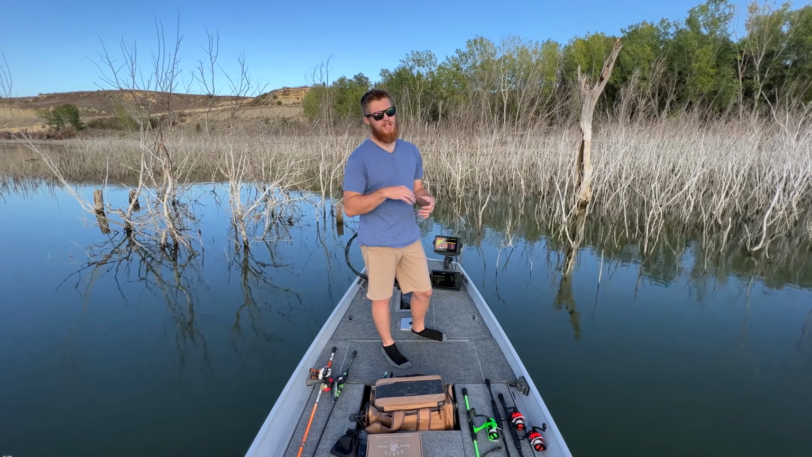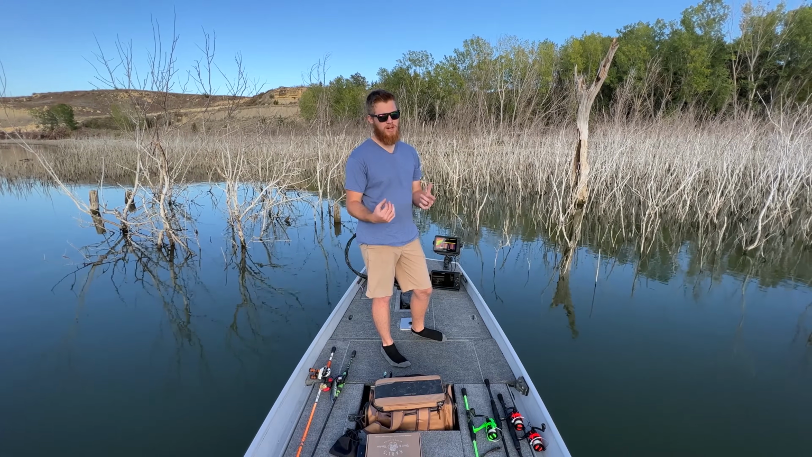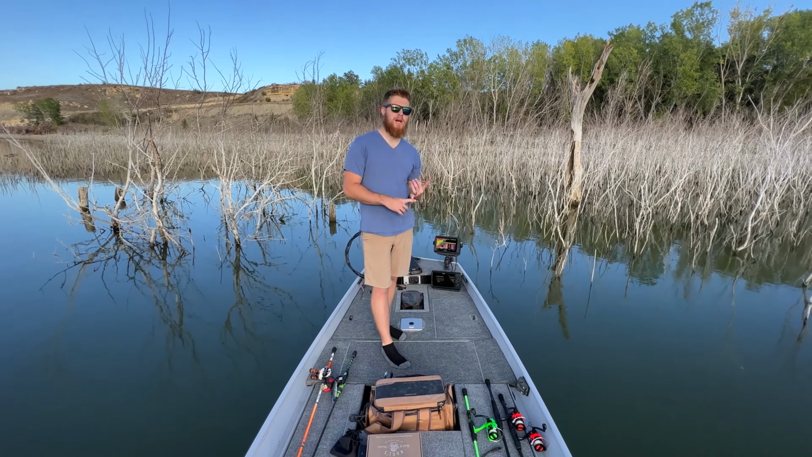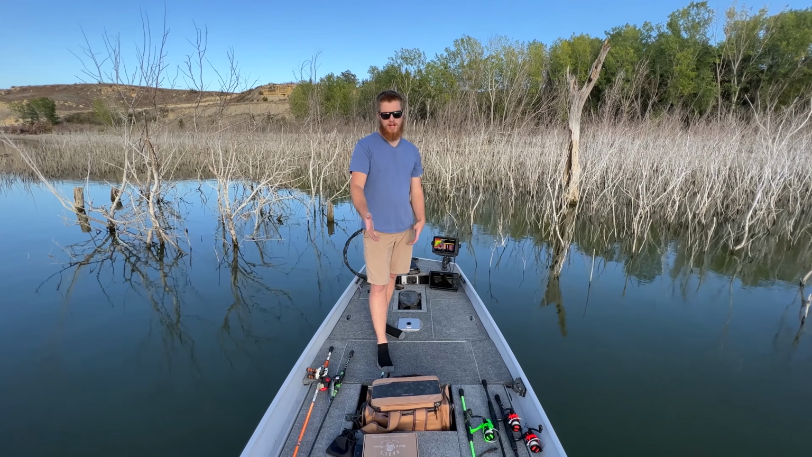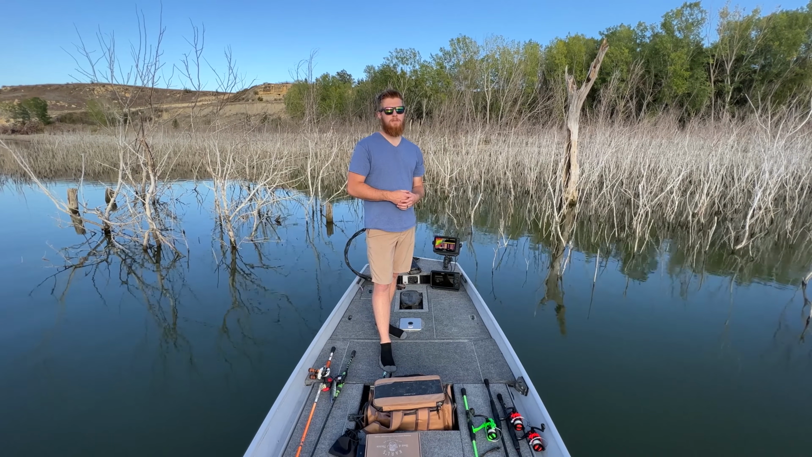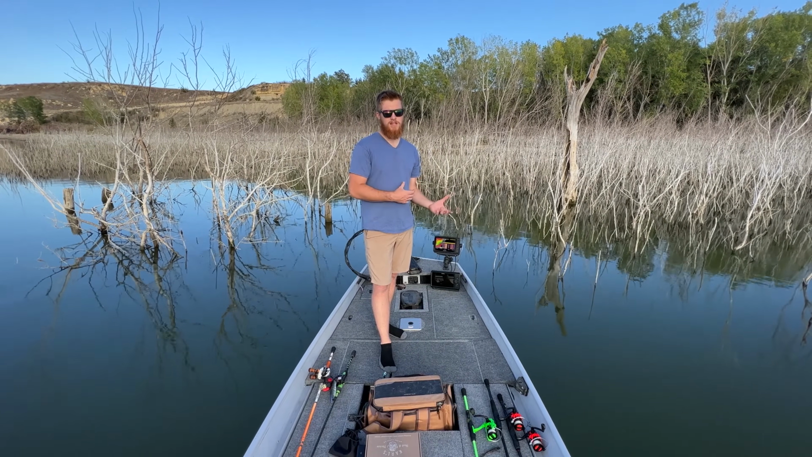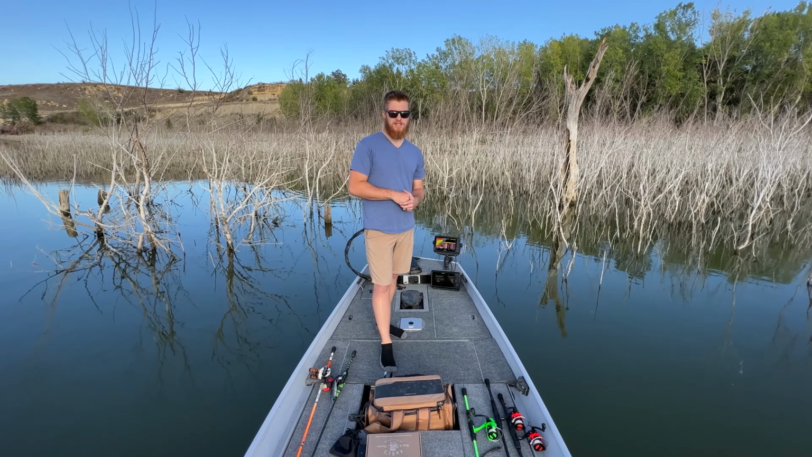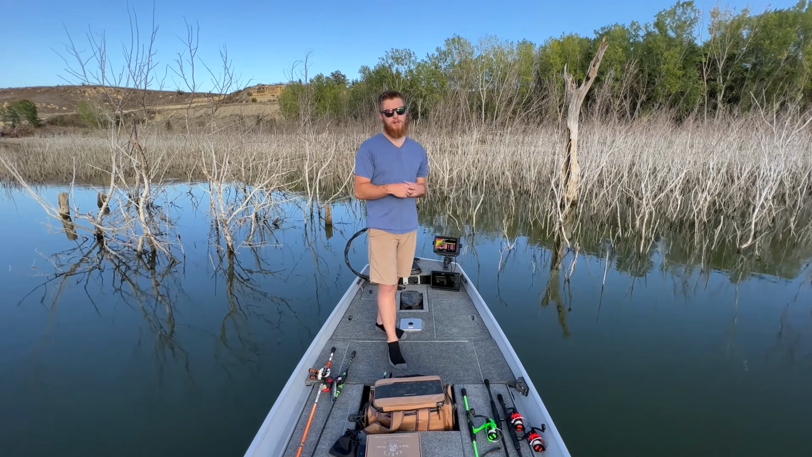Once I've fished a lake enough times, I've kind of just gone to spots and seen, oh, that looks cool. Or before I come out, I'll look at my contour map, whether it be on the unit or on my iPad, because I can sign in on the app and get the maps, and look at that stuff beforehand and be like, hey, I kind of want to go try this spot. And then I'll just drive out there once I get to the lake, try it. Most of the time I'm not sitting there scanning.